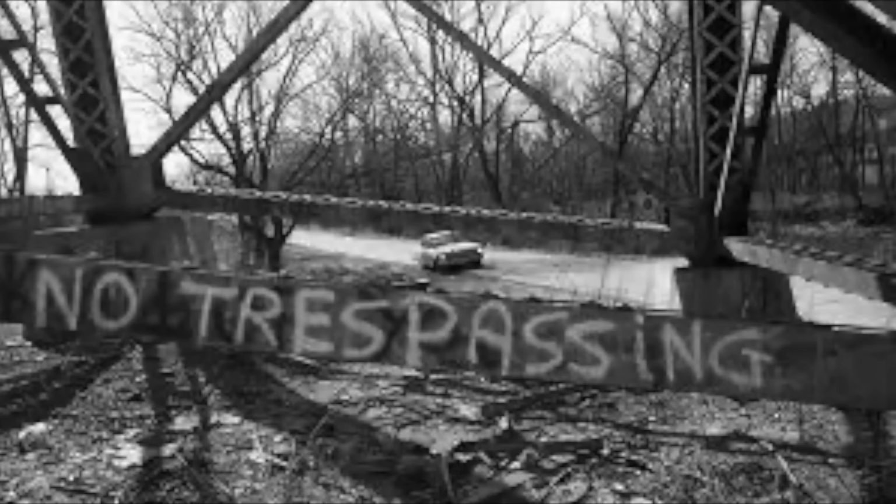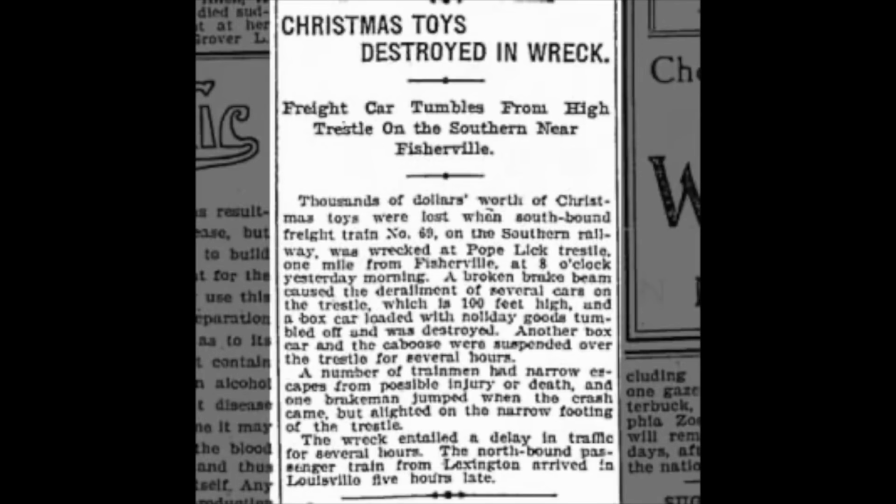This raises disturbing questions about the power of folklore. Could the collective belief in the Pope Lick monster create something more dangerous than any physical beast? What if the real monster is our fascination with the forbidden? The railroad company has erected fences and warning signs, but trespassers continue to risk their lives. Some seeking thrills, others hoping to prove or disprove the legend's truth. As for now, it appears that sometimes the deadliest legends are the ones that make us forget real-world dangers.